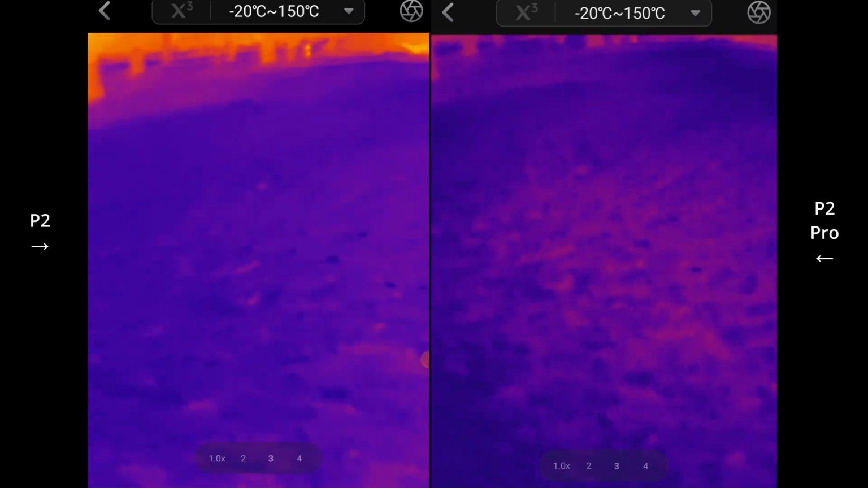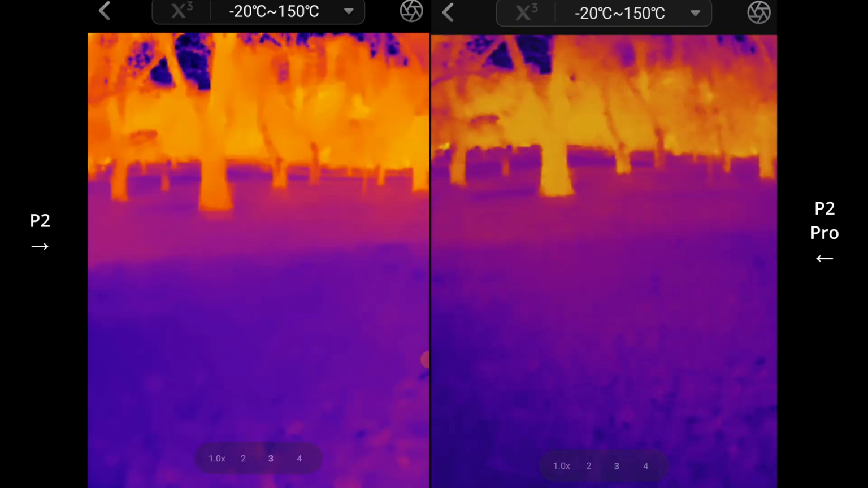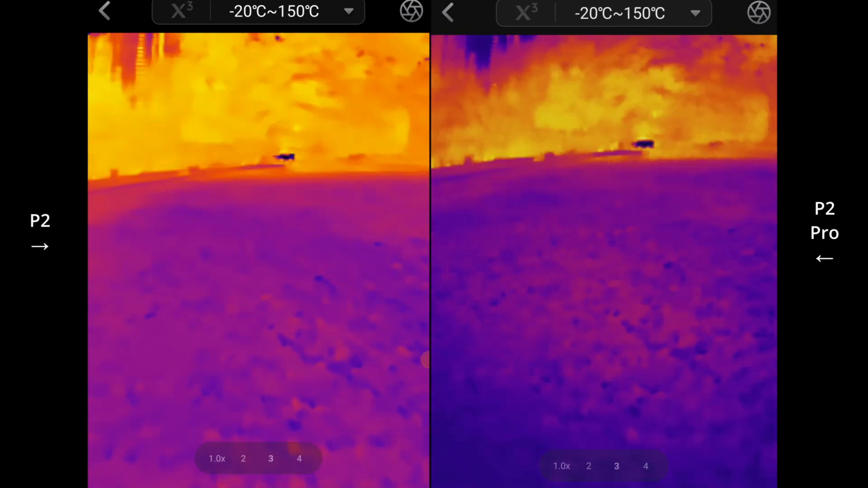I mean, they're both meant to be rated at 40 millikelvin, equal to or less than 40 millikelvin.